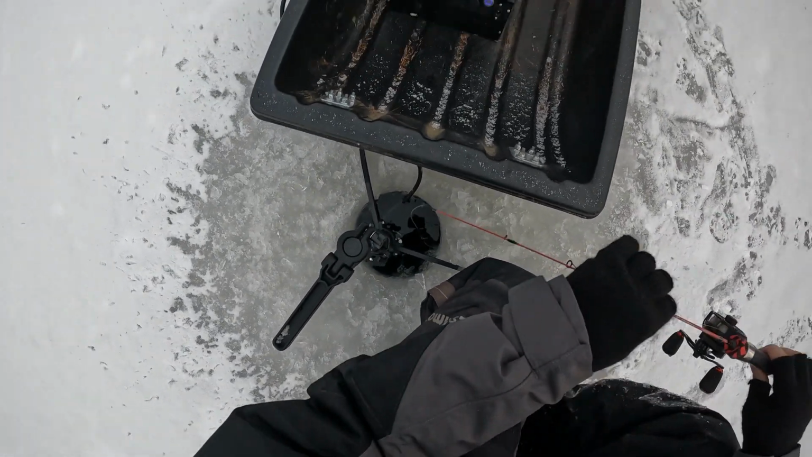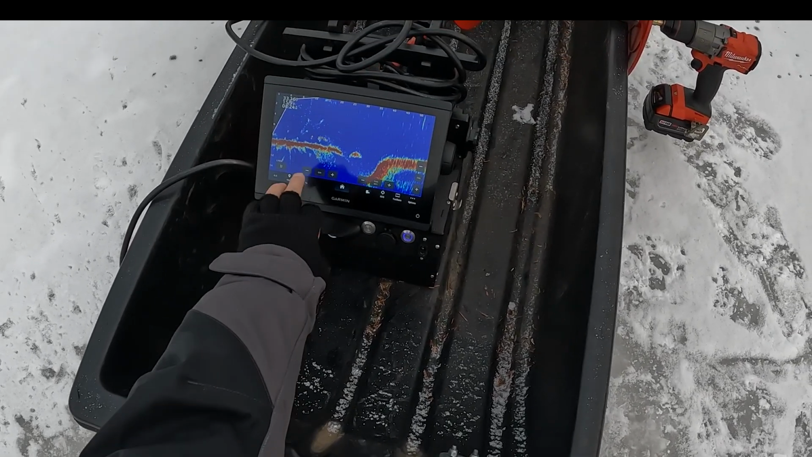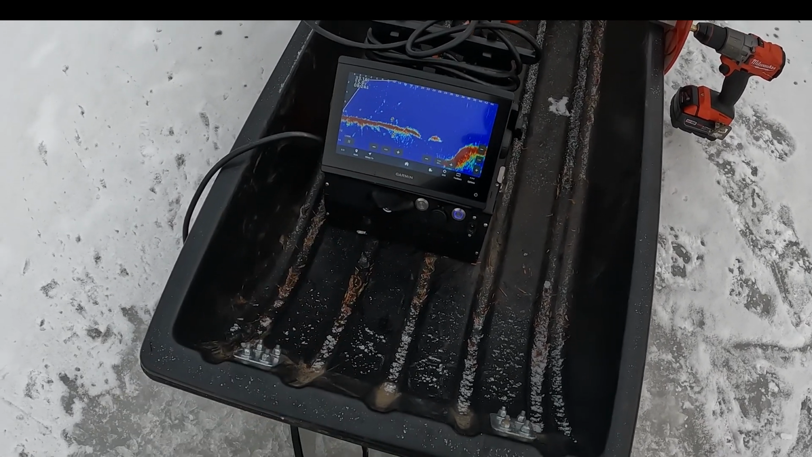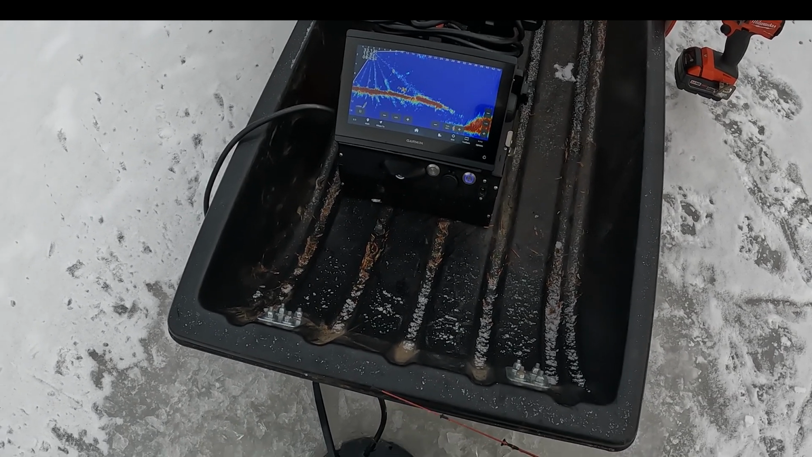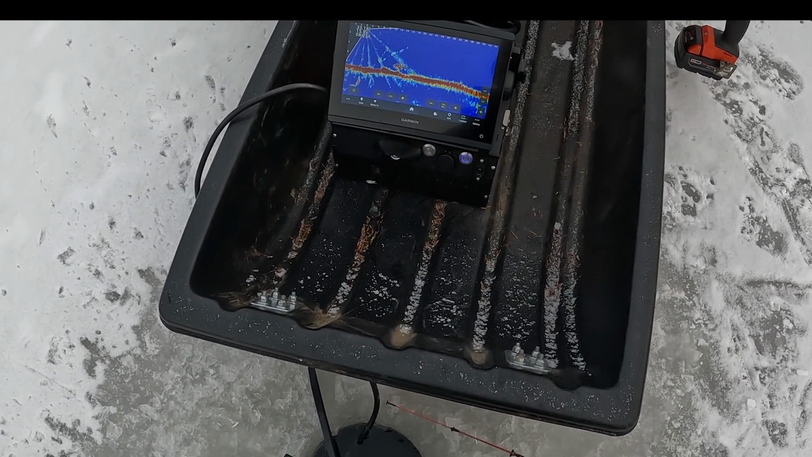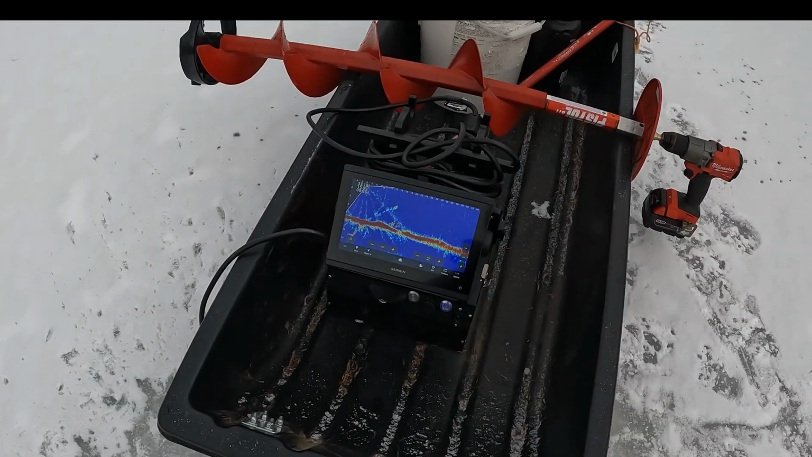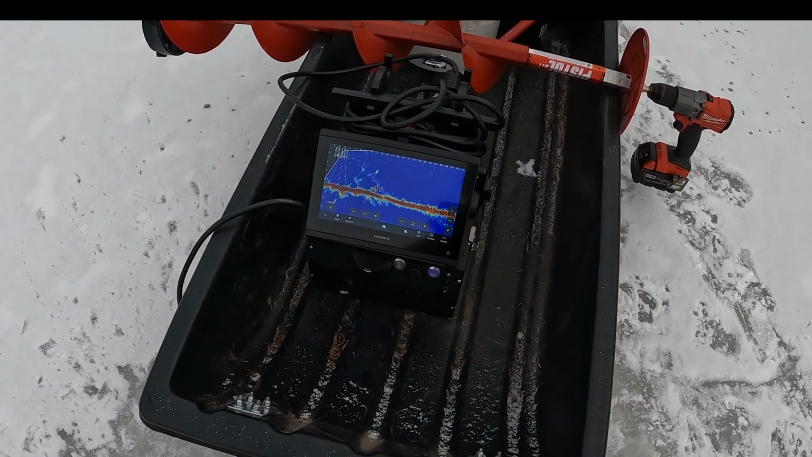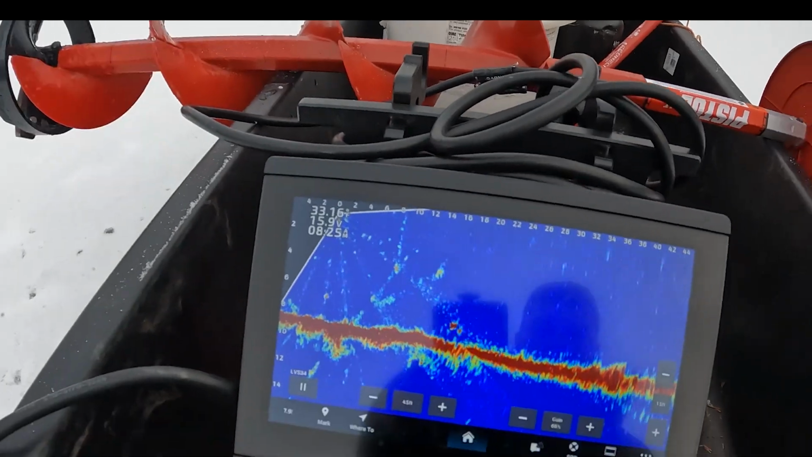Those gotta be brookies. Oh, come on. They just swam right past me and stopped. You guys can see those fish right there.